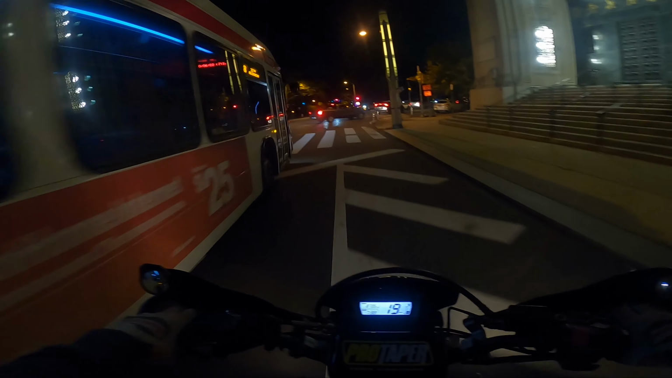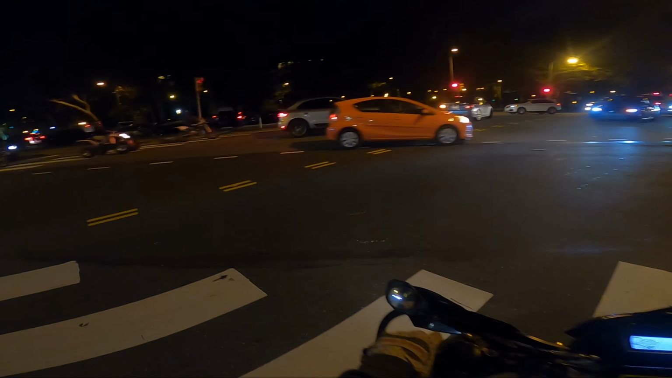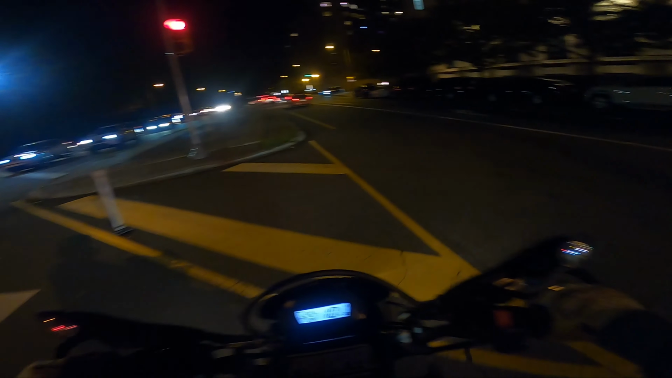We are doing a little night ride. It is surprisingly very warm here. Oh, and there's a pack. What the hell? Completely randomly ran into these dudes. Did not expect this. This is interesting. No clue what they're doing.